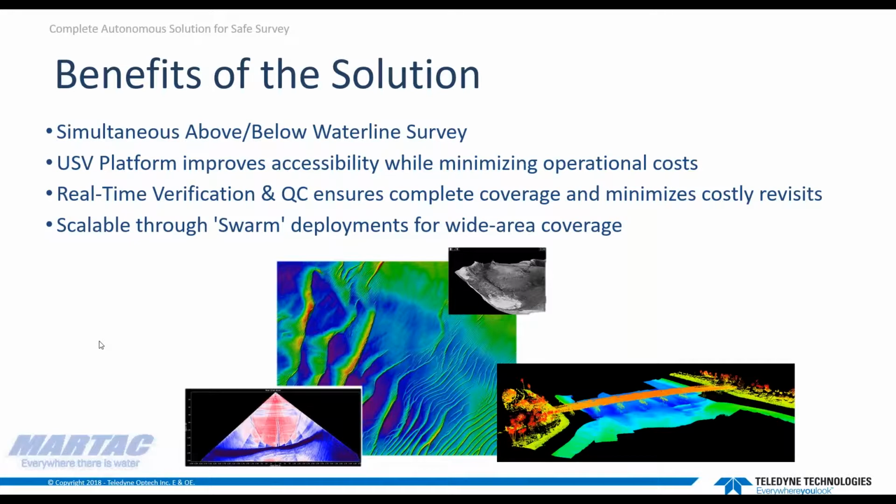It can effectively minimize your operational costs, considering that you have a smaller and more efficient vessel, less personnel required to run missions, and real-time verification of the data coverage and quality of the data being collected, meaning you can avoid the need to revisit the site because of missed coverage or quality issues.